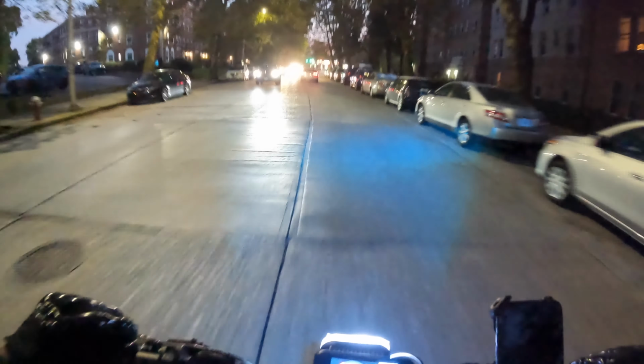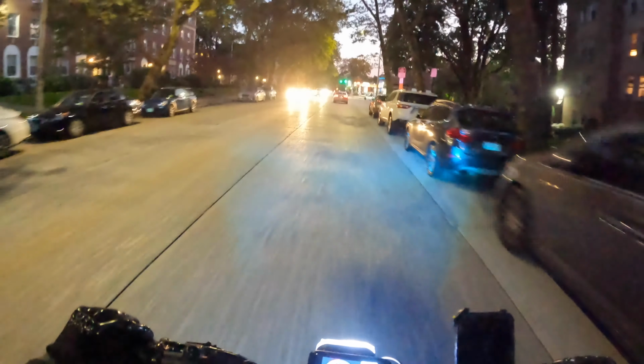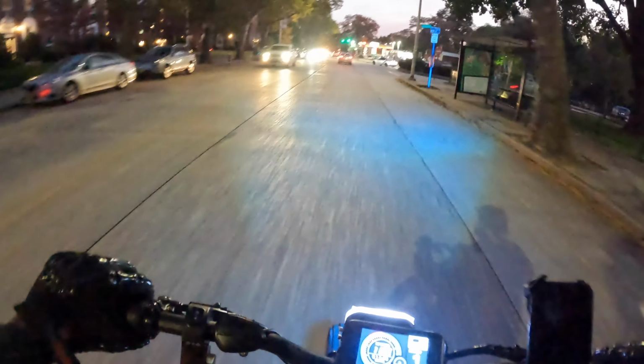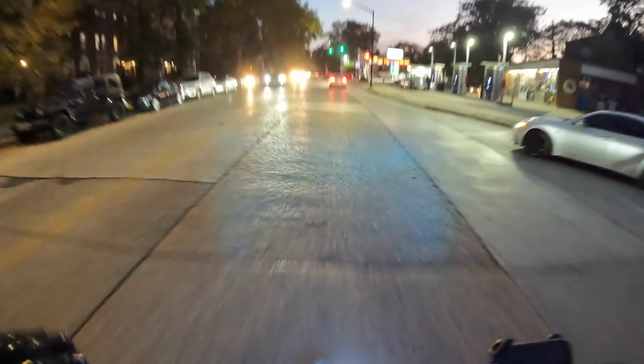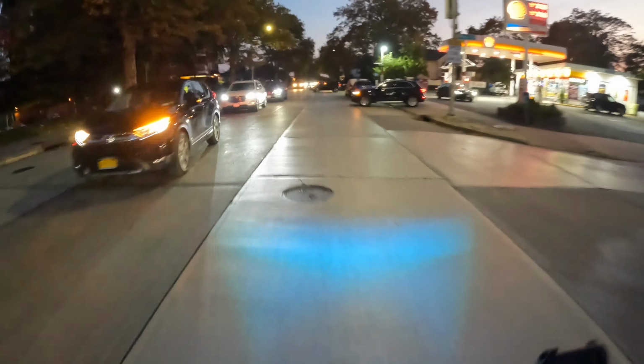Checking out this headlight on the Stealth Bomber. See what it is. Pretty bright. It's got a blue film on it, but it's pretty bright overall. I ain't tear the blue film off yet.